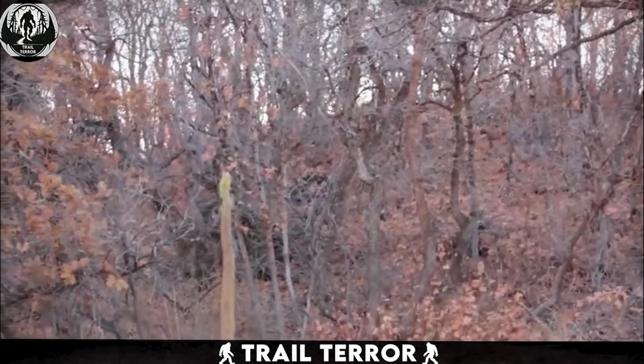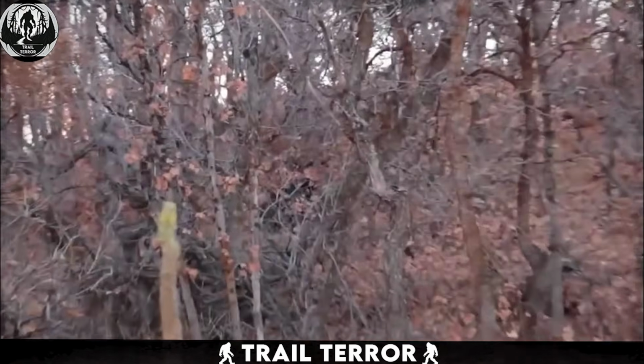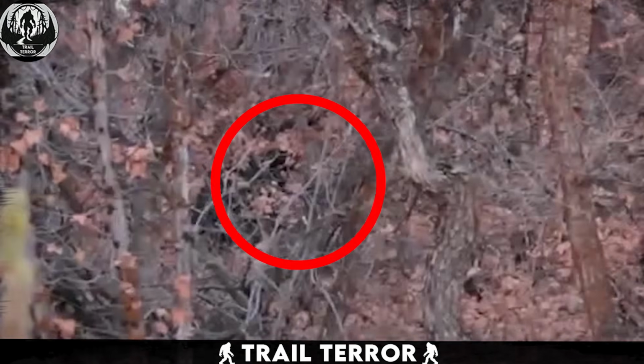But what is even more scary is that after a few moments, this bear does something bears don't usually do. It stands up on two legs, just like a person. That's when the couple knows it's time to get out of there, fast. The camera's all shaky as they run, trying not to trip over anything, and you can't see much more after that. So, what was that thing?